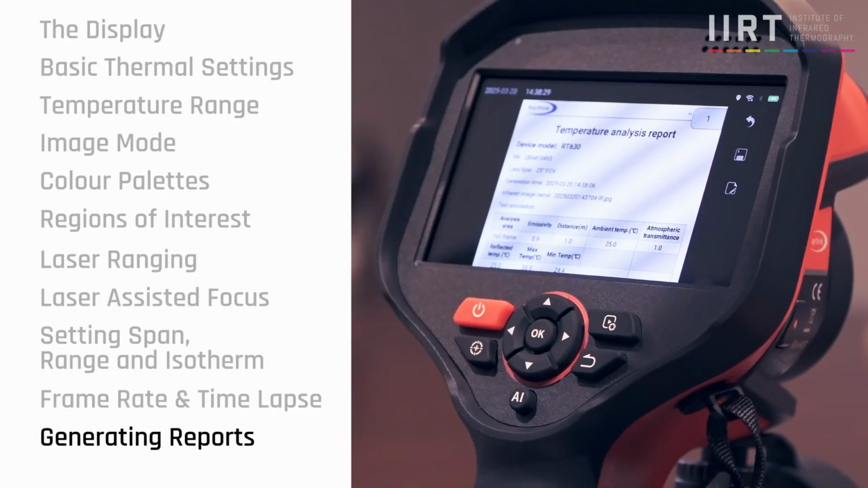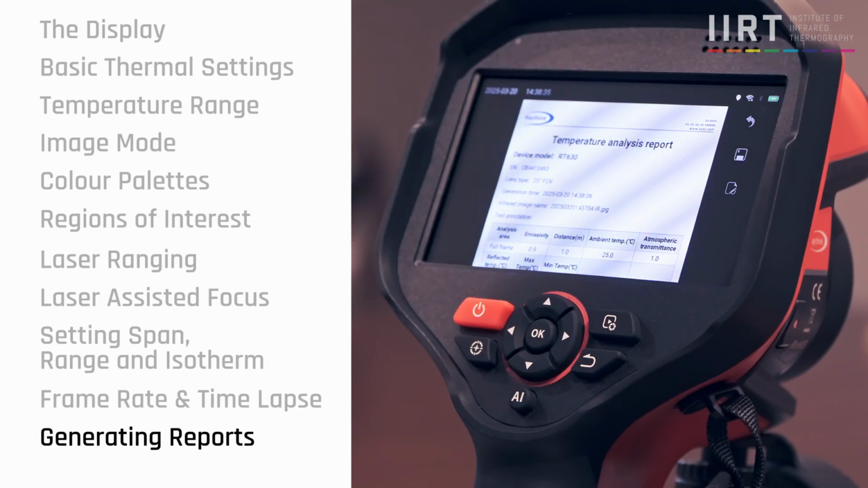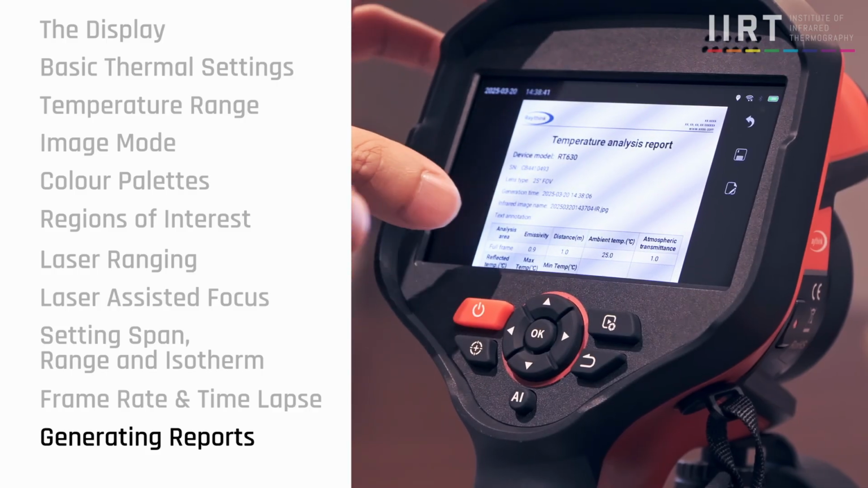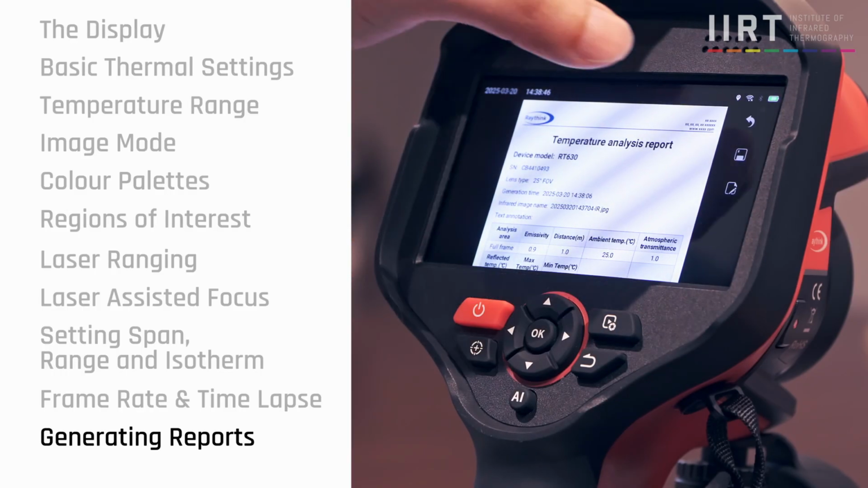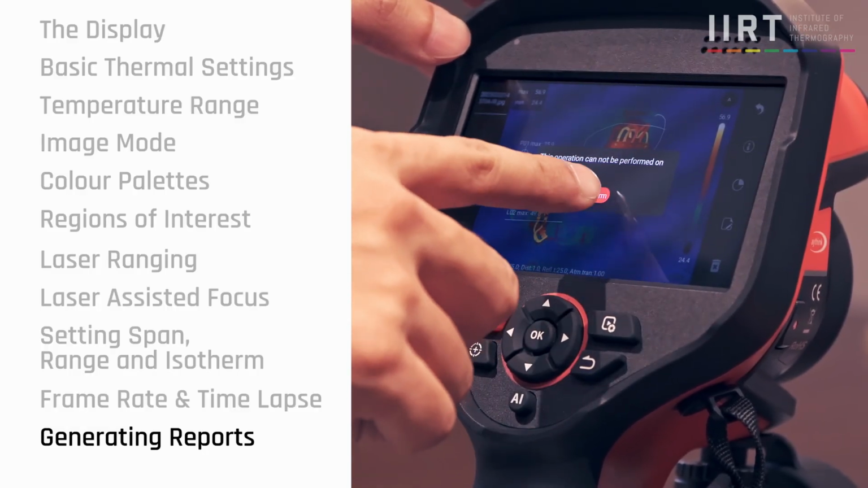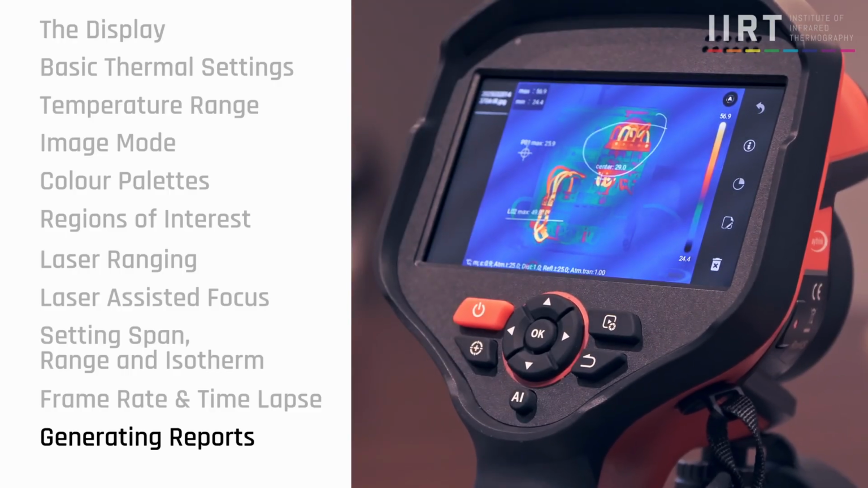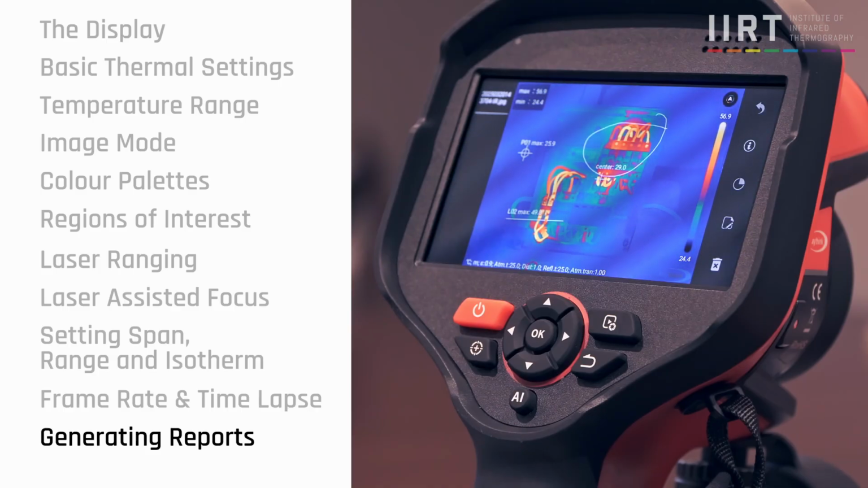This is a standard layout, but if you want to add the prefix name or your logo, it can all be done in one of the settings earlier on. Or if you want to have a more comprehensive report, you can actually extract the files from here. All the files are here in this file format, so we can transfer it to our software, tabulate it, and also add the text that we want and create a more comprehensive report.